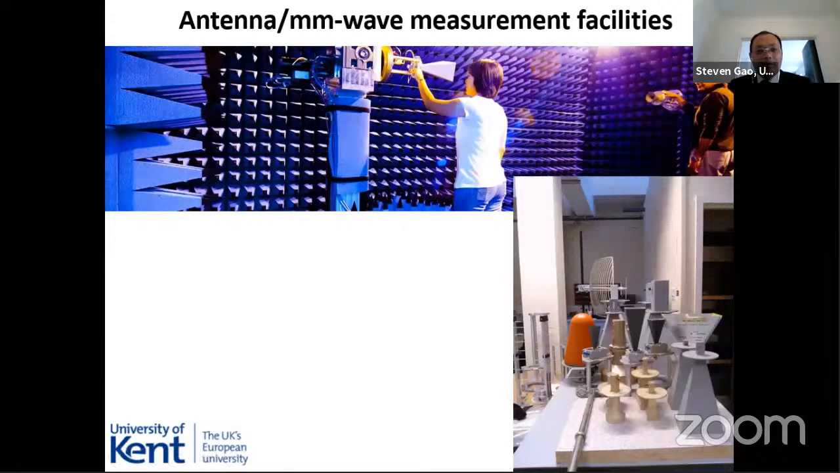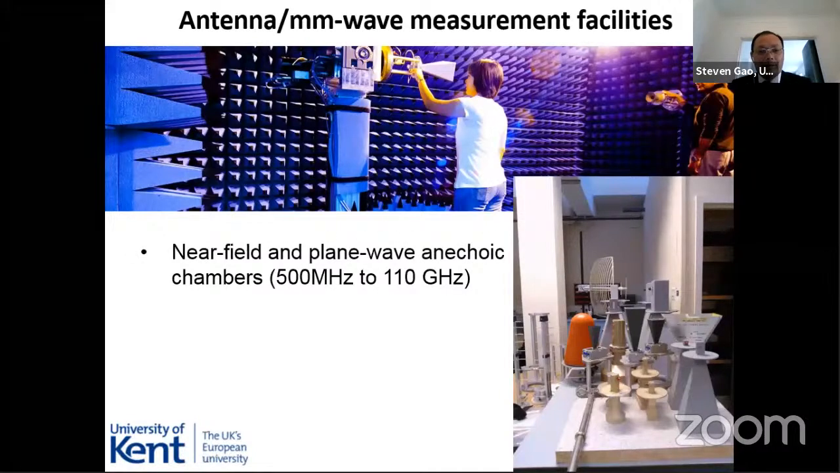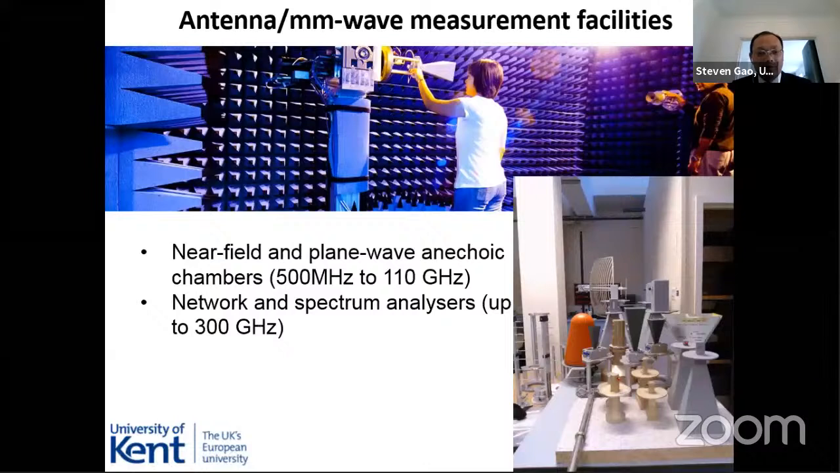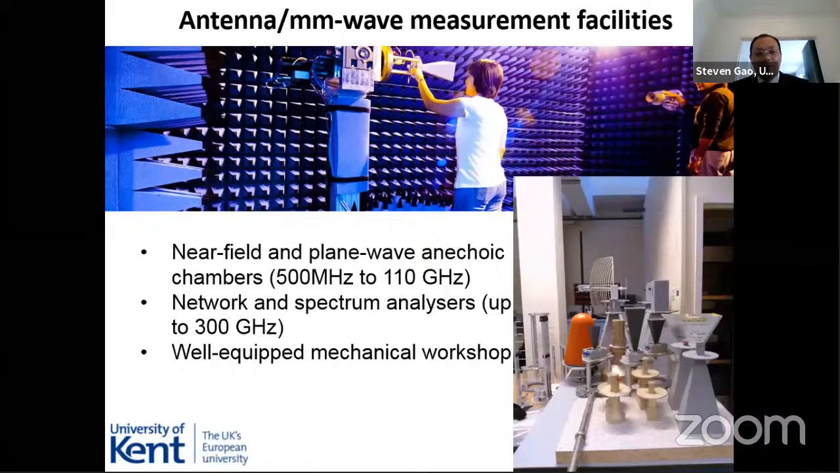These are our facilities. We have the antenna chamber, near field measurement systems, and the far field, plane wave anechoic chamber. The measurement of antenna systems is from 500 megahertz to 110 gigahertz, and we also have network analyzers and spectrum analyzers up to 300 gigahertz, and a mechanical workshop for manufacturing. We also have some other manufacturing facilities, for example 3D printing facilities for additive manufacturing.